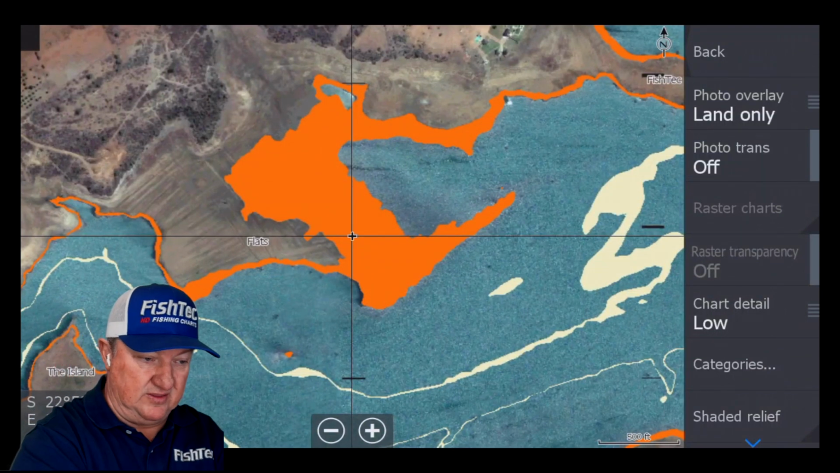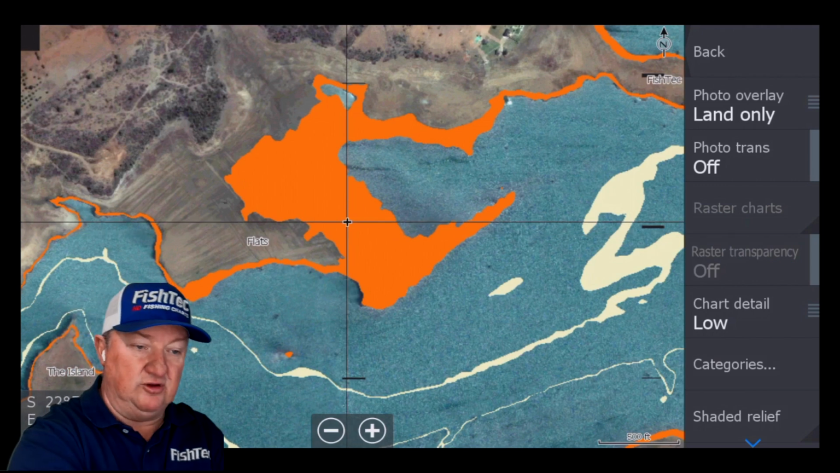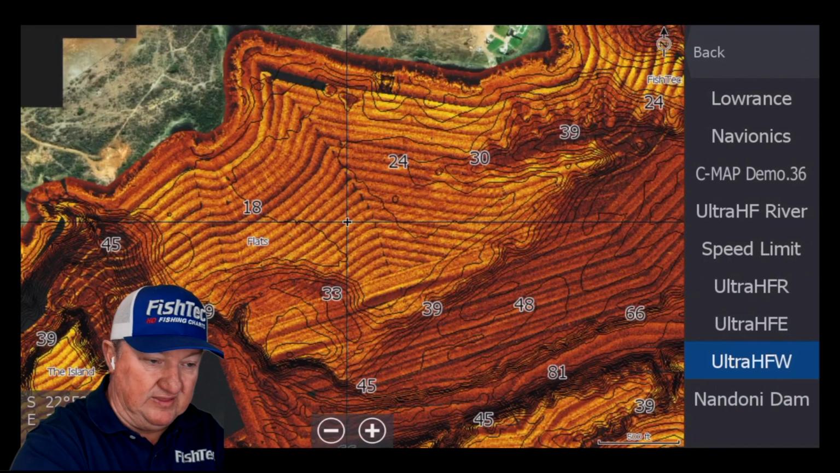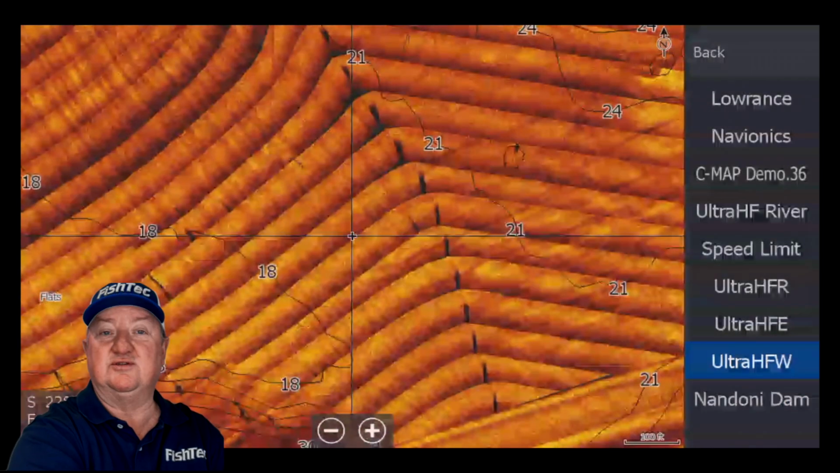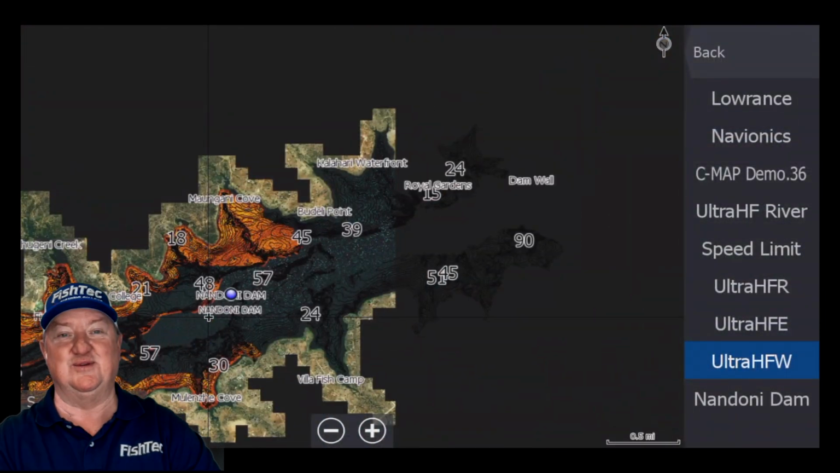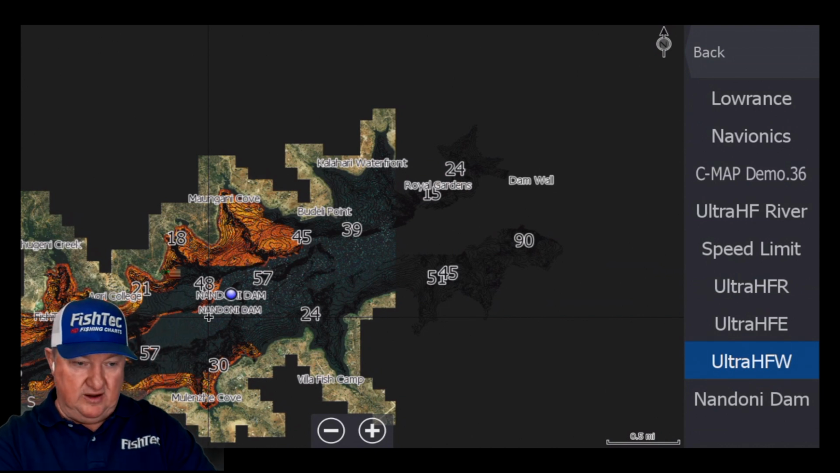You can say, okay, now that I've determined what's my shallow area that I want to target, now you can go back, change your chart and go to your UltraHF and see, right, what do we have in there? And then you can scout around there and find all sorts of awesome things, which I'm not going to show you all of that. You guys are going to have to buy the chart to find all those little secrets. But yeah, I think I've covered everything.